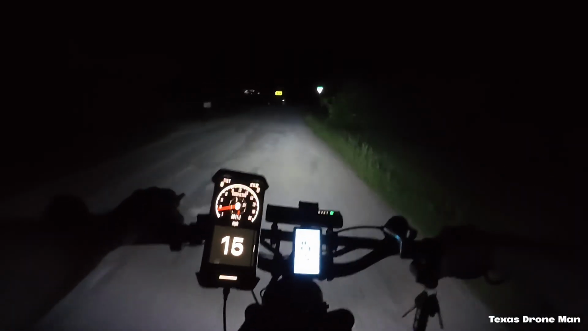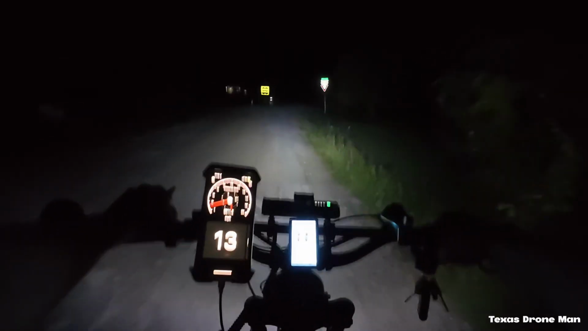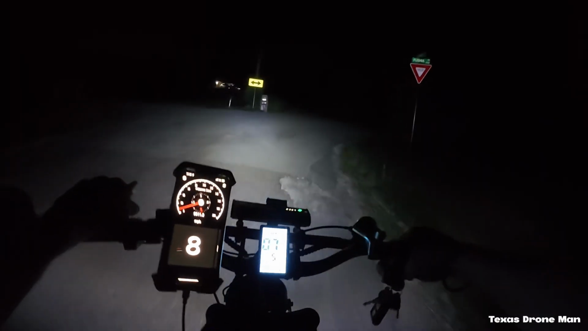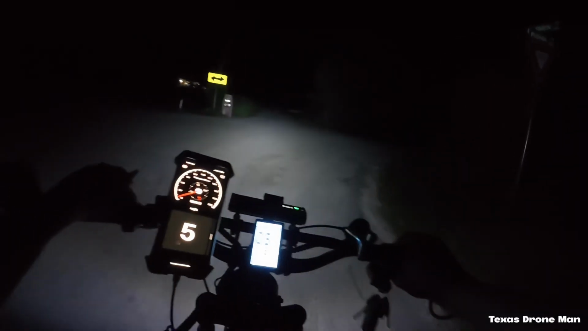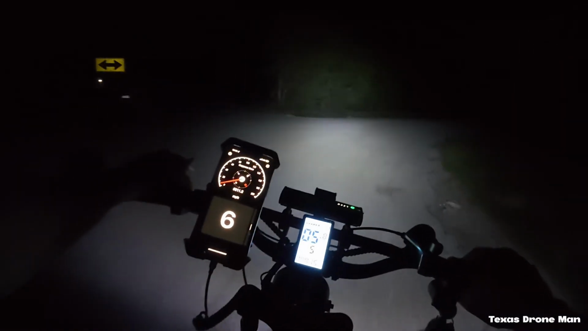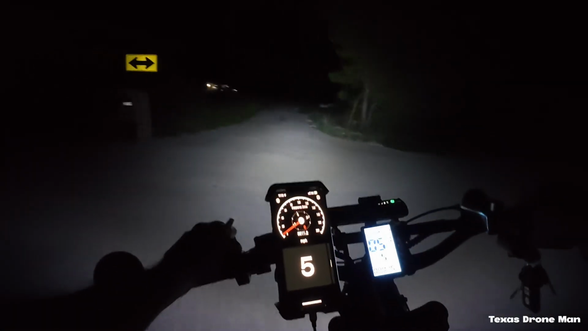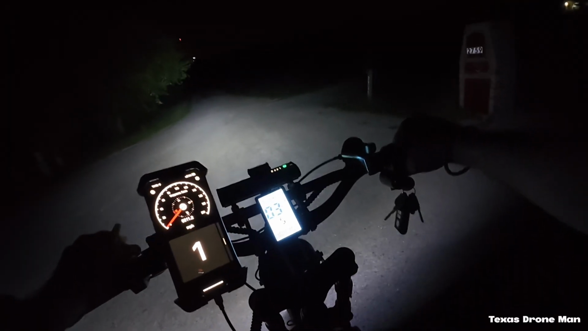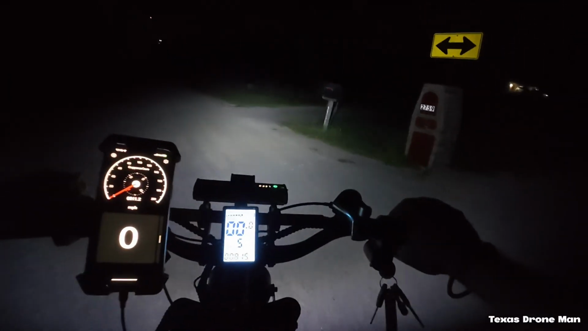I really should do these kind of rides at night though, or during the day where I can see. Let's see what's down to the left. Man, it goes down there a ways.